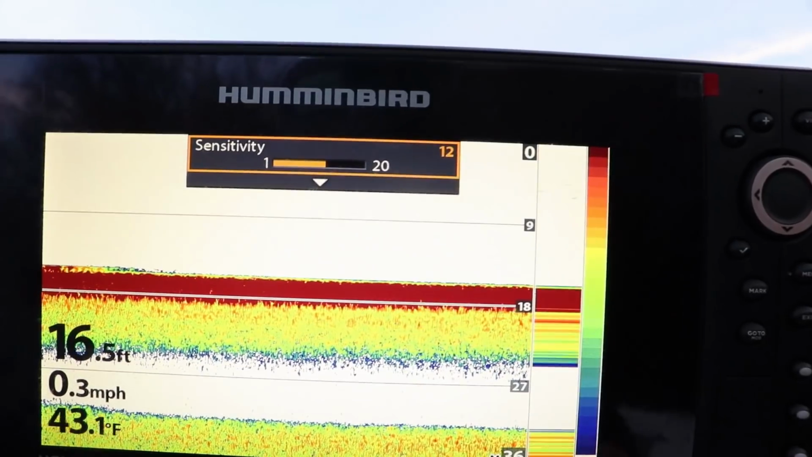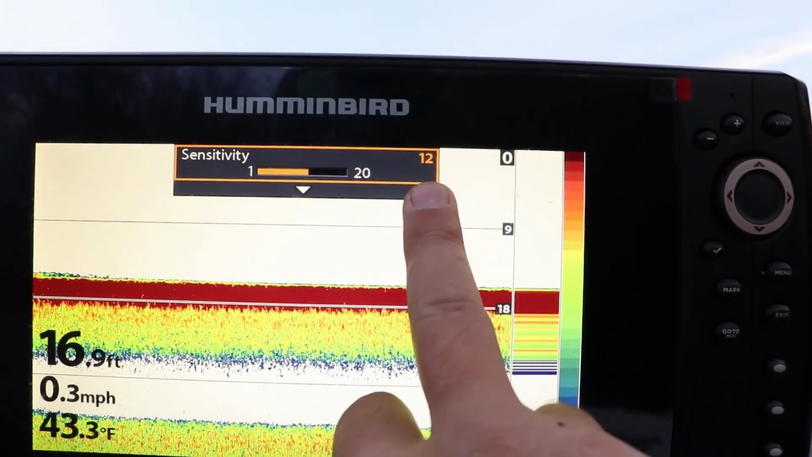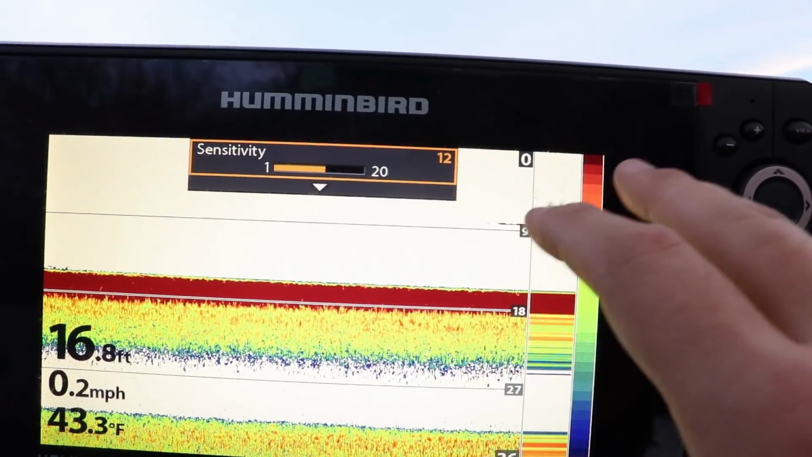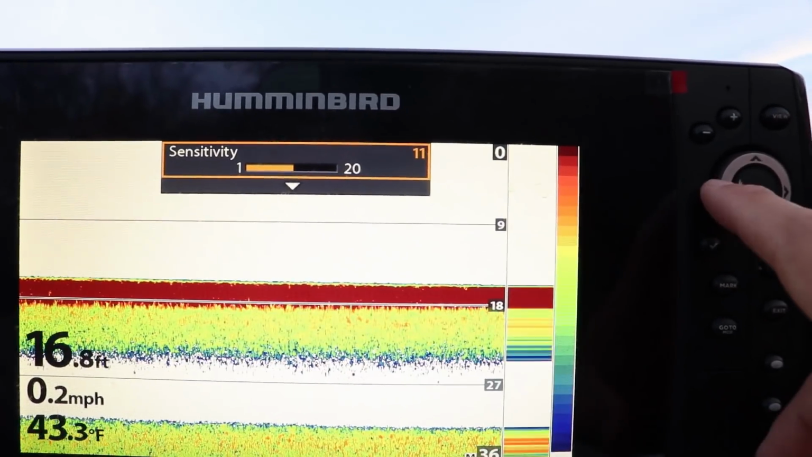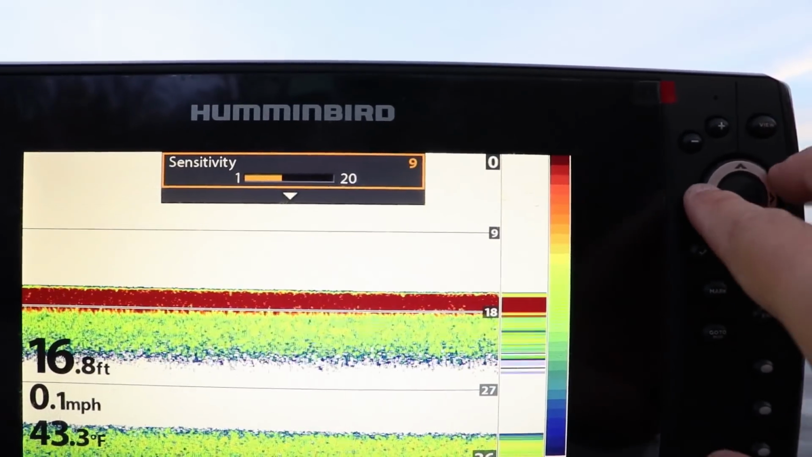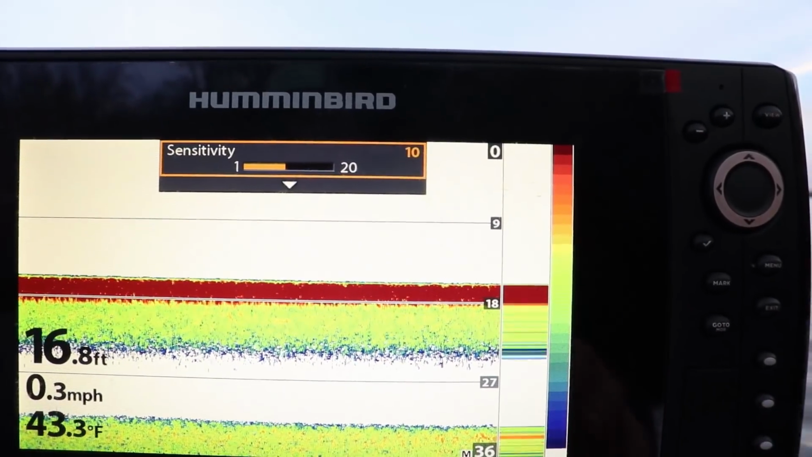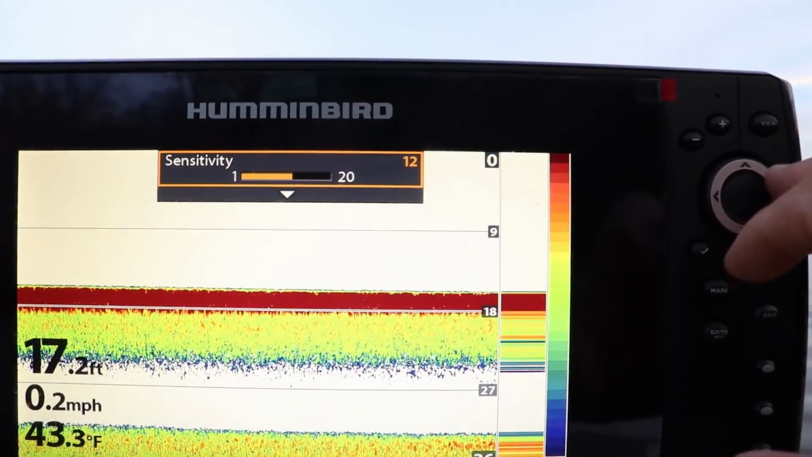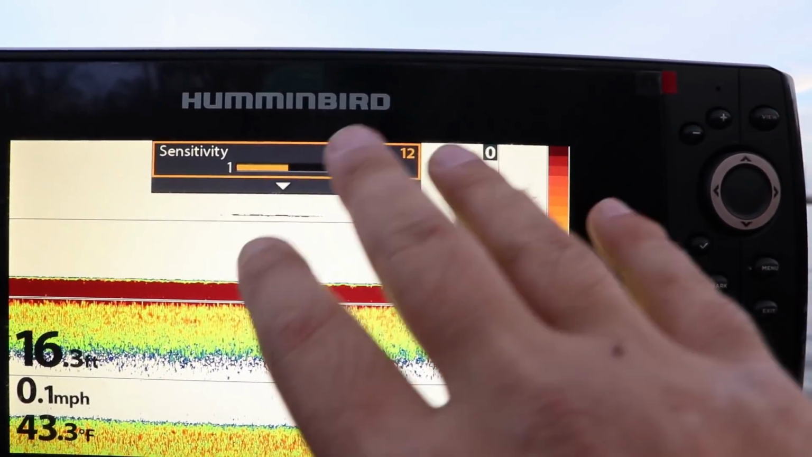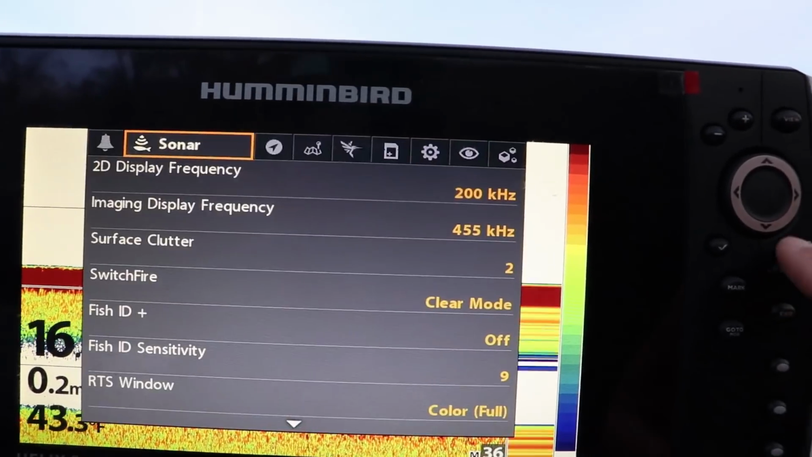I find that I can spot some smaller bait fish, like crappie, a lot better when I turn my sensitivity up. If you're fishing for bigger fish, bass, walleye, muskie, stuff like that, you can turn your sensitivity down a little bit. They'll still show up on your screen. But start at 10, work your way up until you can finally get a picture that's somewhat clear. You might be picking up some smaller bait fish like that. I'm comfortable with that type of sensitivity.